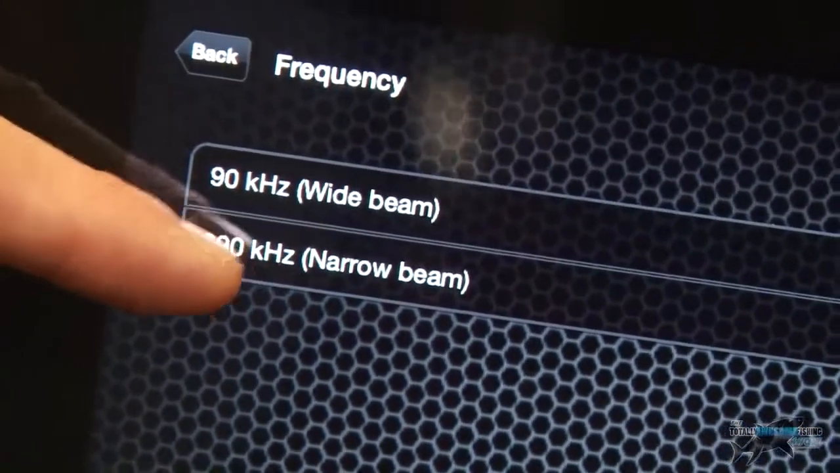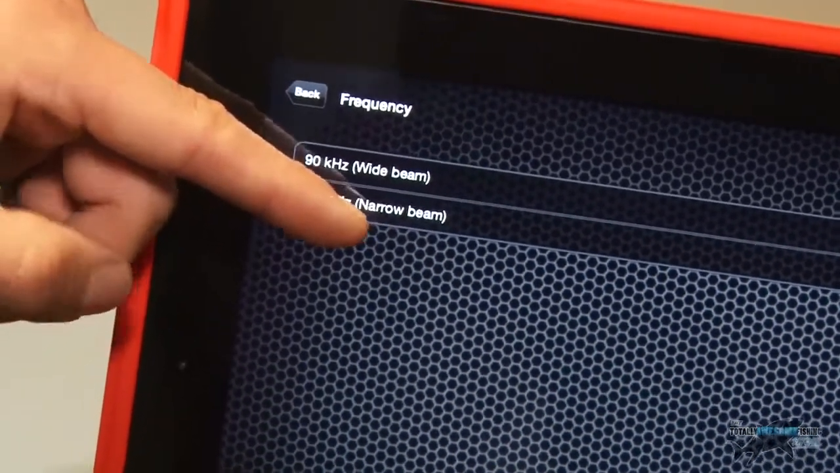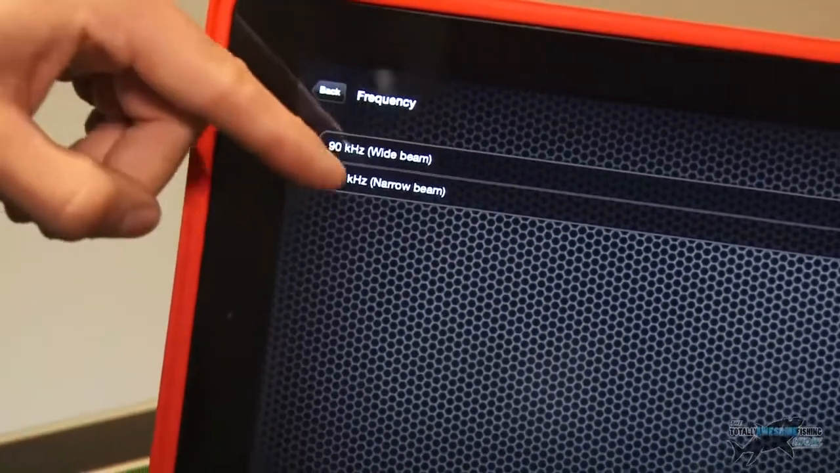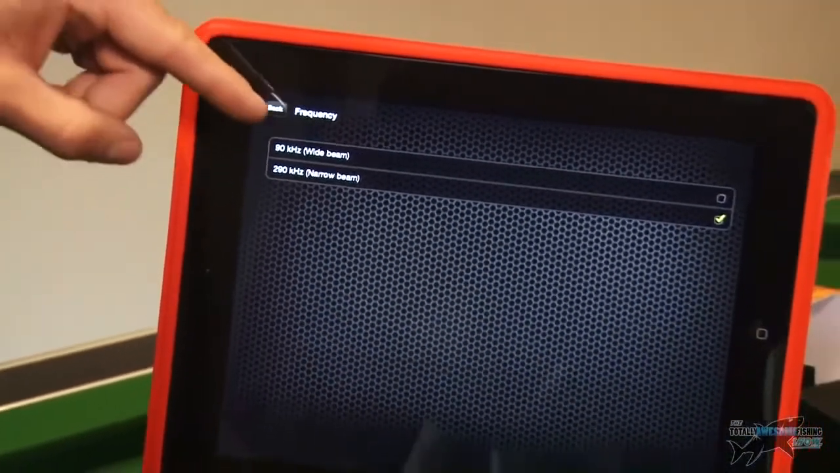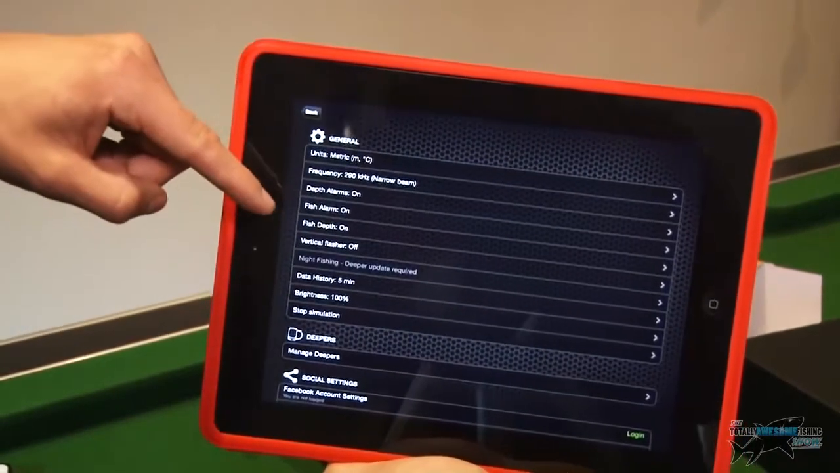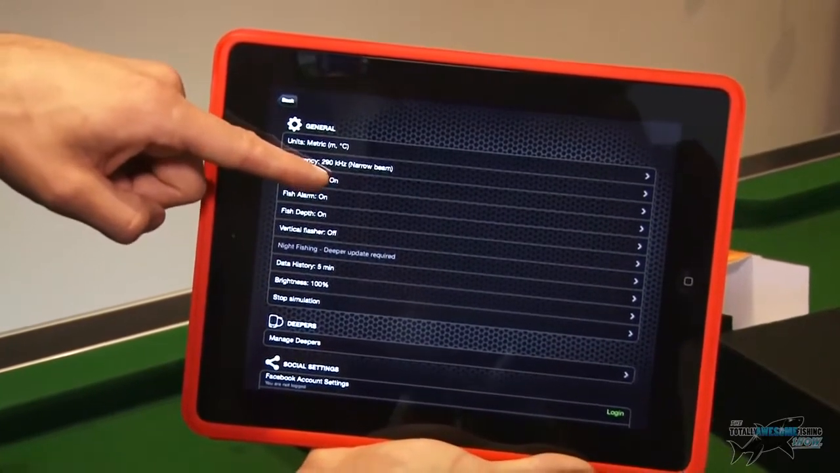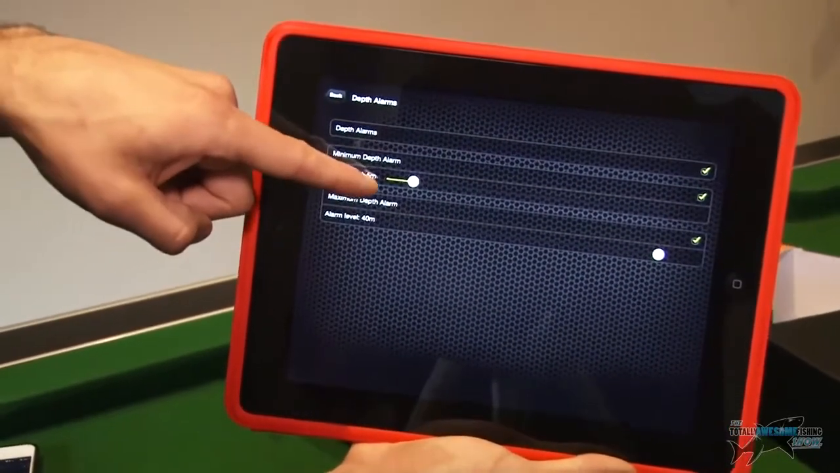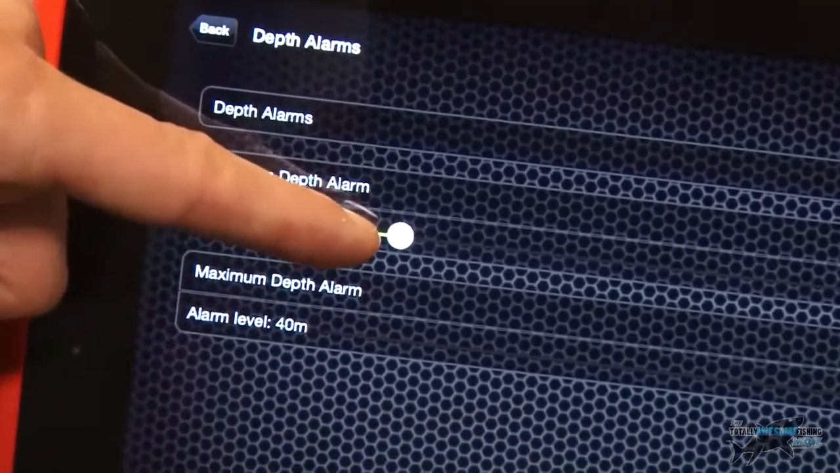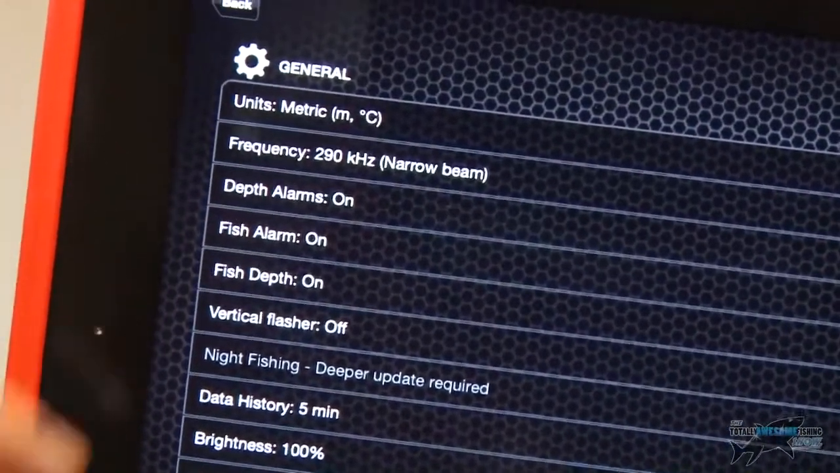Now the narrow beam gives you more detail, but it covers a smaller area because the beam of the ping is narrower, but the wide beam will cover a greater area but give me less detail, which you could use to your advantage in different situations. Now the reason it's beeping when it was the depth, I've got my depth alarms on, so that was obviously set at 5 meters. So anything below 5 meters would probably beep, and that's why it's beeped me when it went below 5 meters. I can change that to well up to 40 meters, I think.